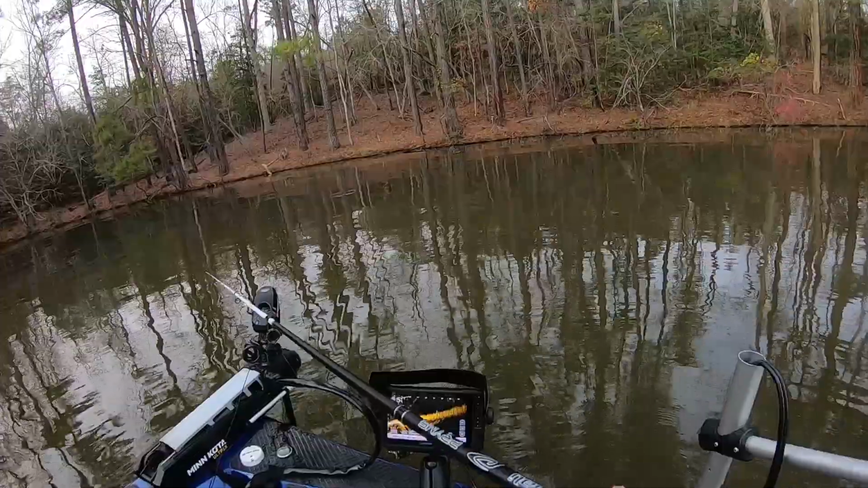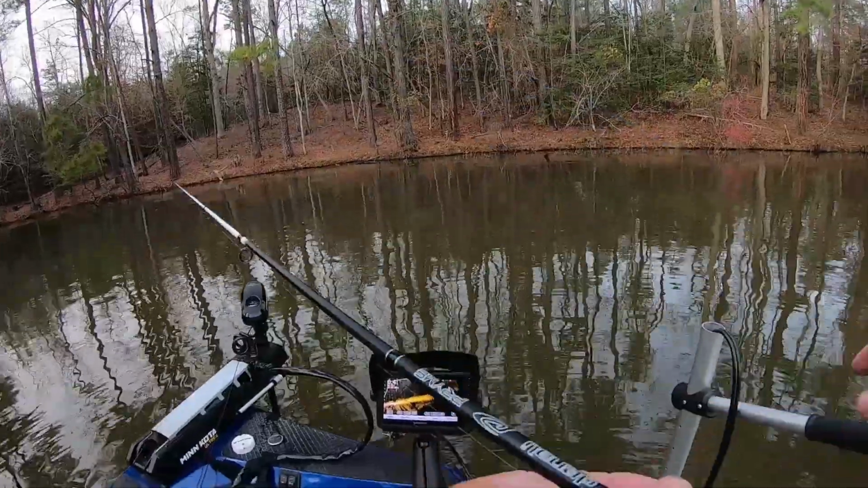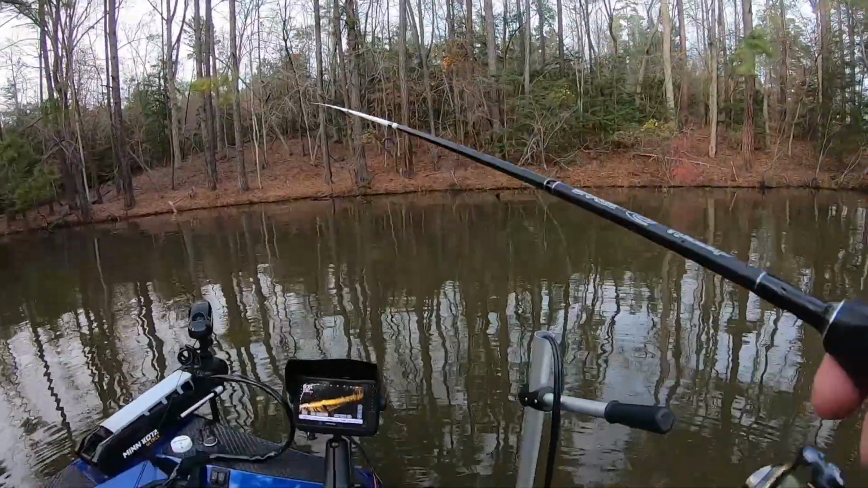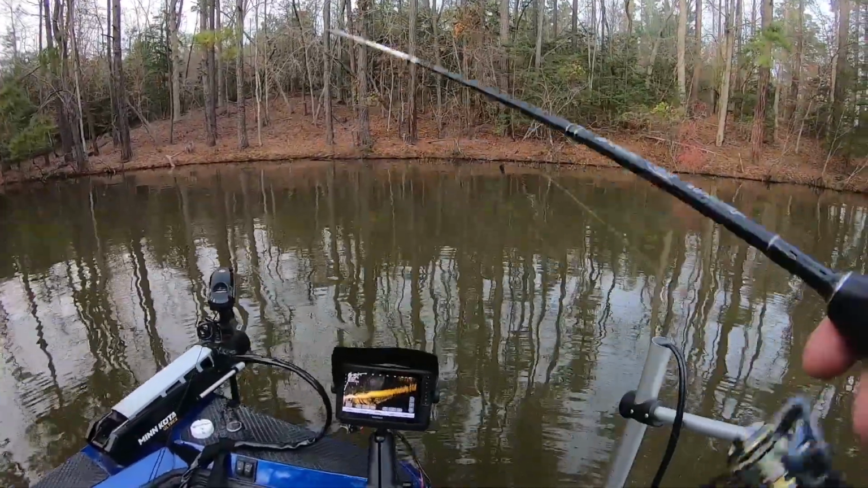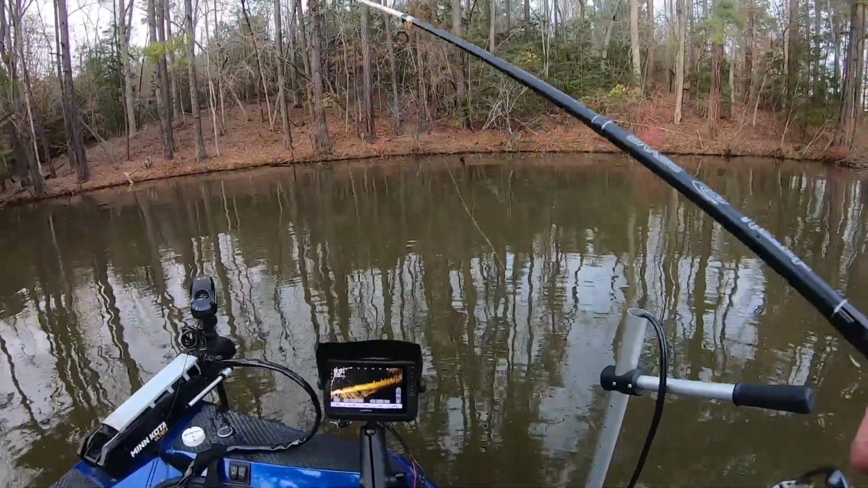Trying to pick off the few shad that maybe got injured, or I'm sure that's what they do. They run around looking for injured shad, and that's why they're biting me. They're going, oh, there's a bite. There's an injured shad. He doesn't turn green. I'm trying to get y'all no live action.